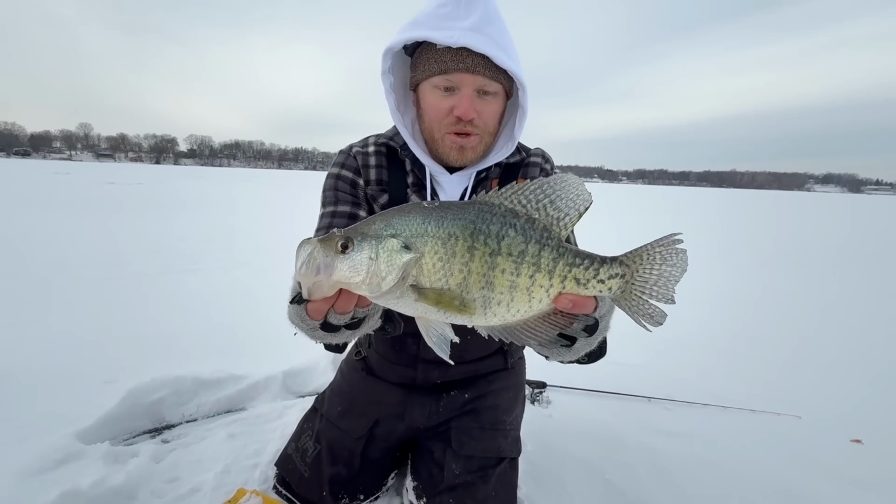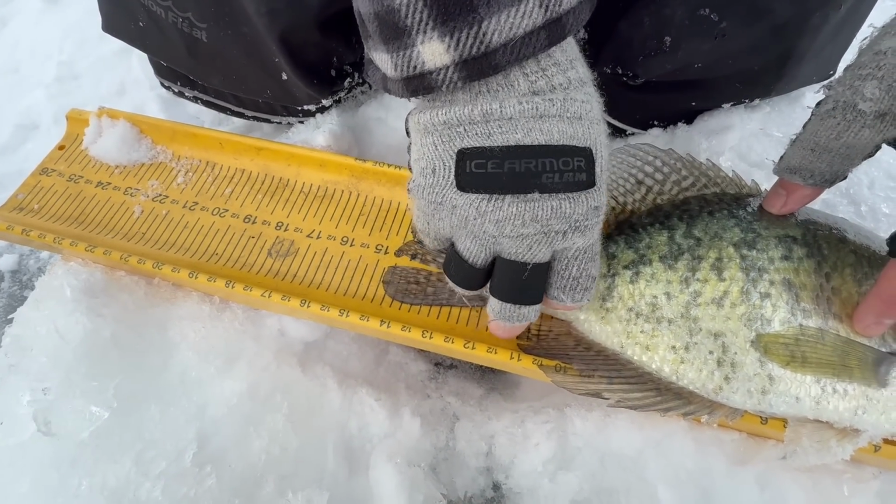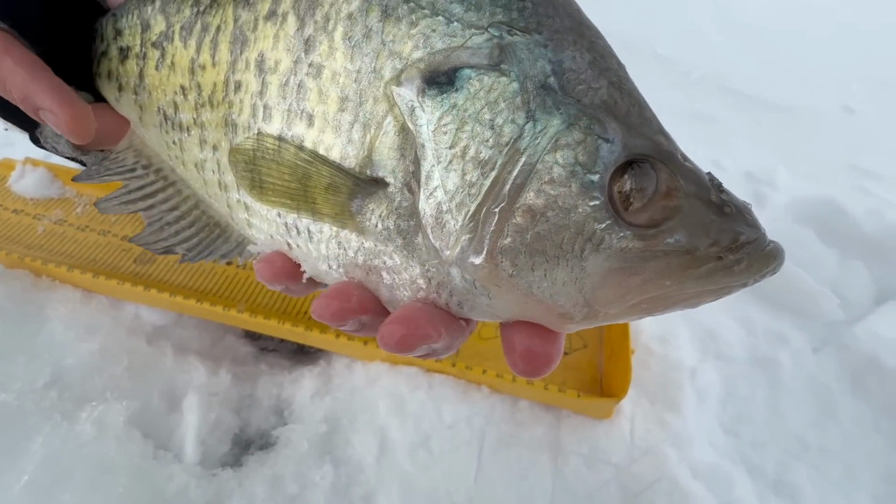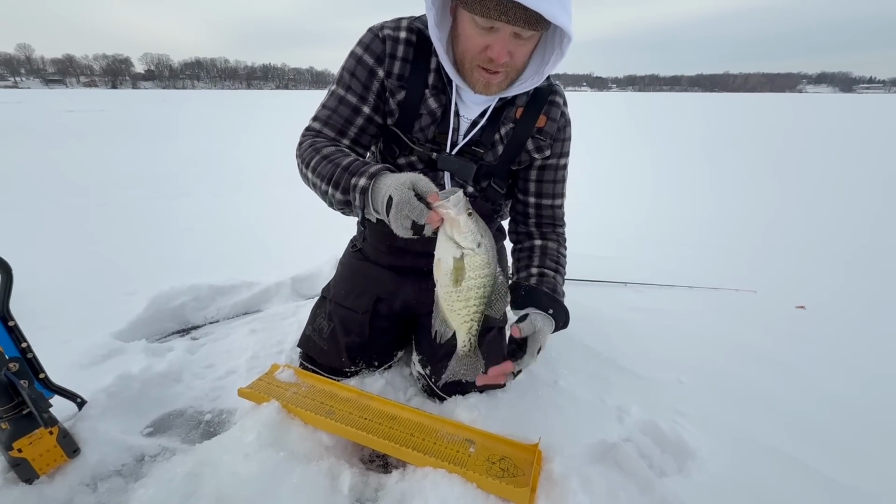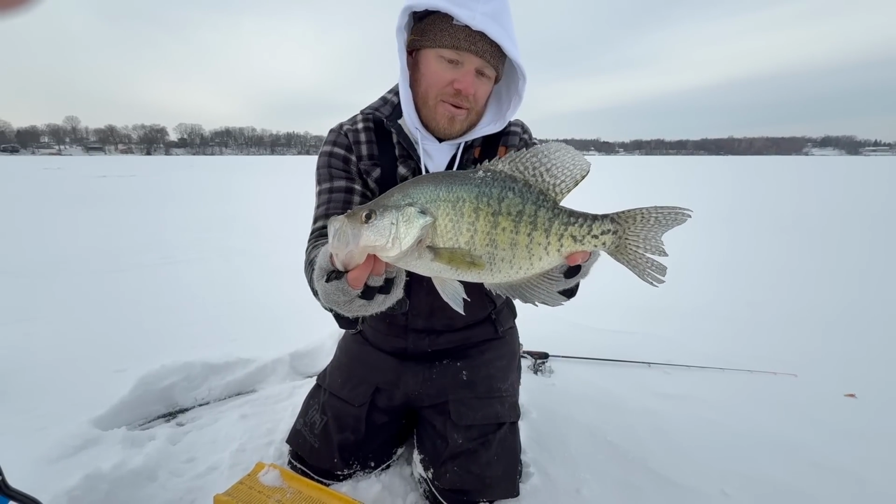All right, just caught this beautiful white. Me and Walda just found a big school. It's a, let's see, 14.75. And check this out. It only has one freaking eye, dude. That's wild. But beautiful crappie. Gonna let this one go right away and get back on him. That school was big. There was like 30, and this wasn't even probably one of the biggest ones in there.